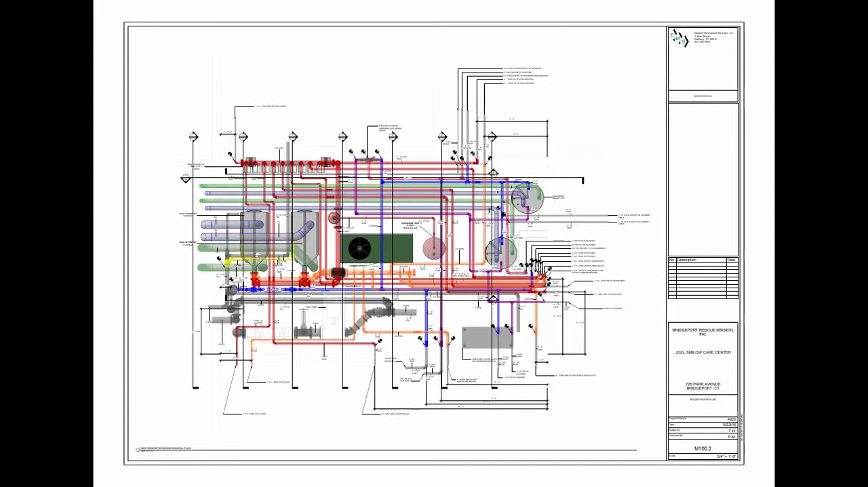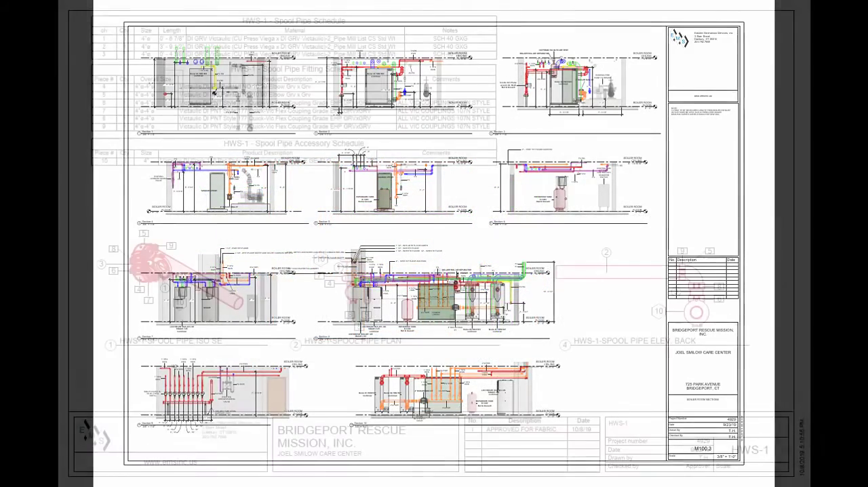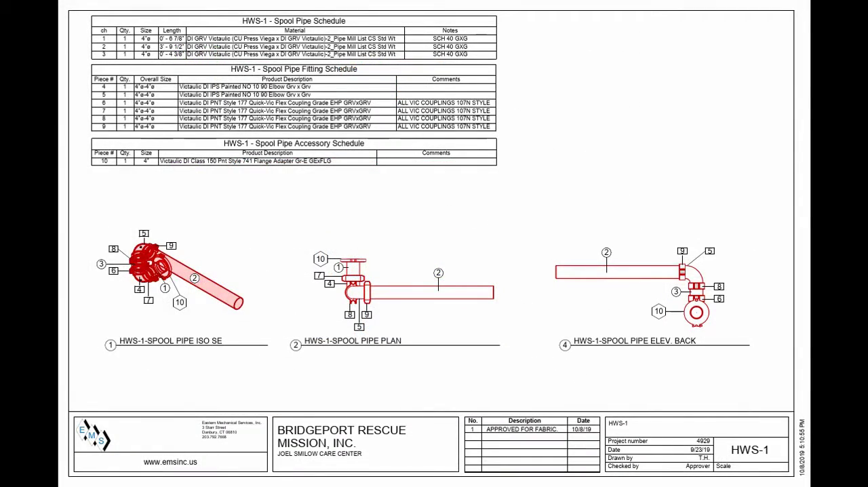This is the drawing that was created as a result of the 3D modeling in the point cloud environment in Autodesk Revit. Here you can see the section views. These are the spool drawings derived from the BIM model. These drawings are complete with sizes, fitting list, and pipe lengths for shop fabrication.